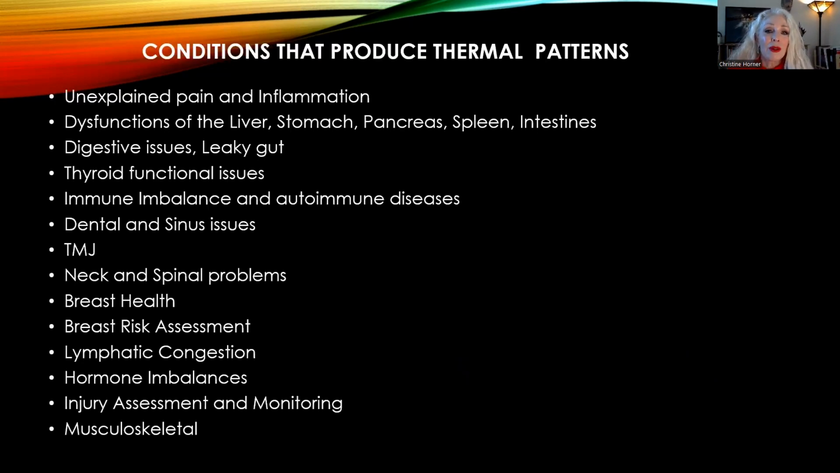Now, not everything will cause a thermographic pattern on the skin. And if you think about it logically, if we're measuring the surface temperature of the skin, anything that's close to the skin is going to cause a thermal pattern. As soon as those start getting further away from the skin, then it's less likely that if something is going wrong with that structure, it's going to cause a thermal pattern. So for instance, head and neck, extremities, the breast, all of those things are close to the surface of the skin. So we see those patterns very clearly if something is dysfunctional there.